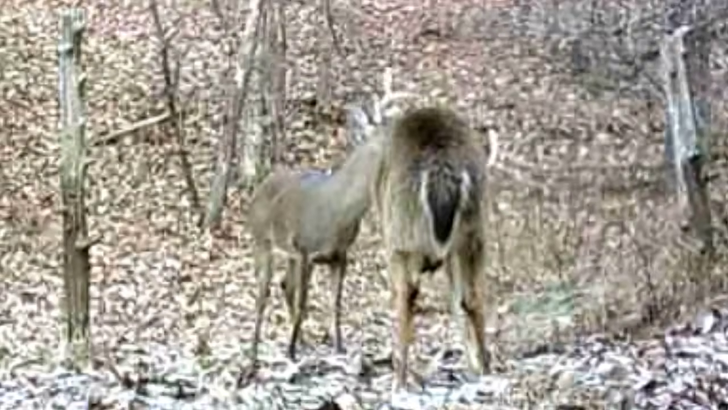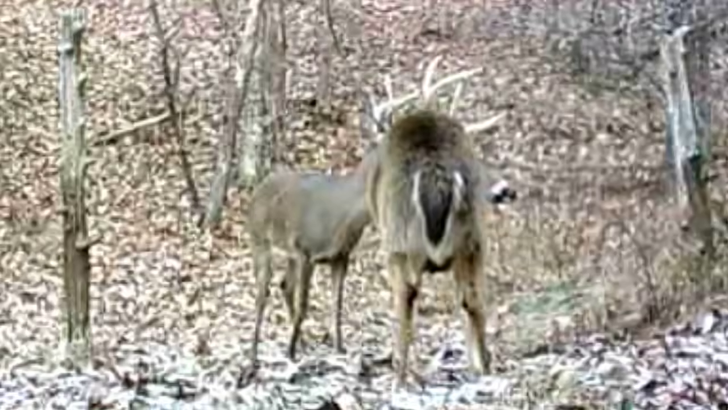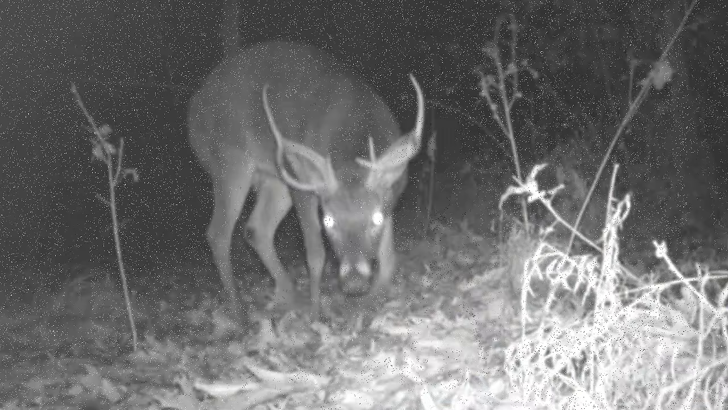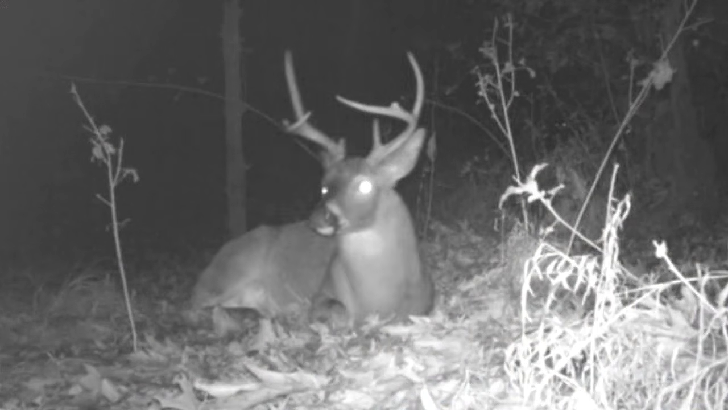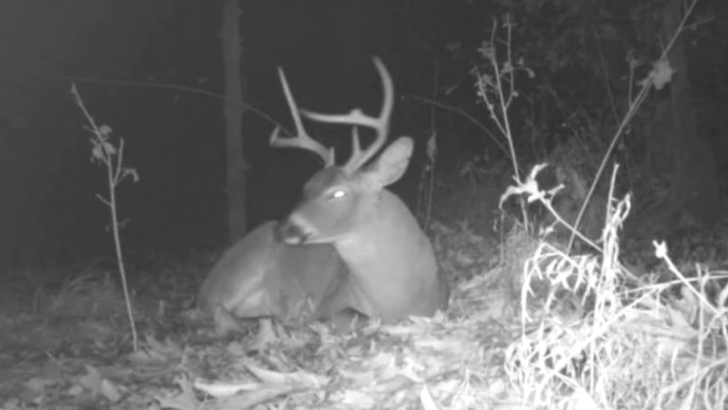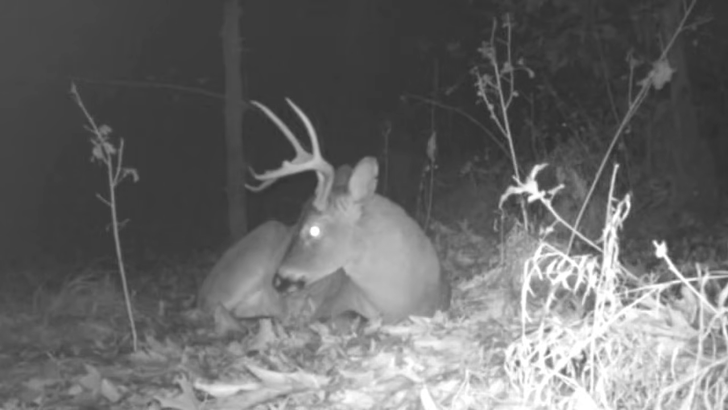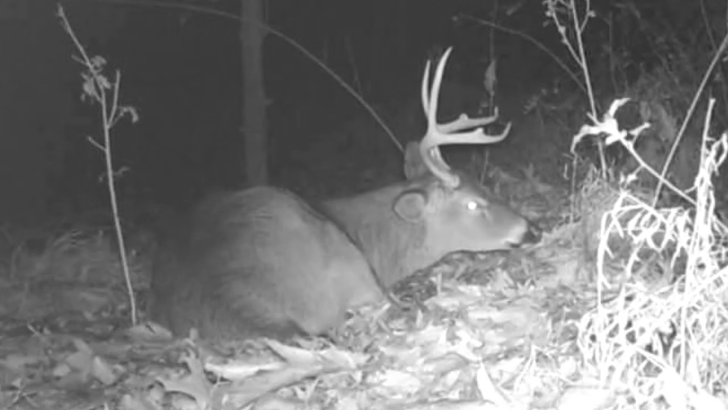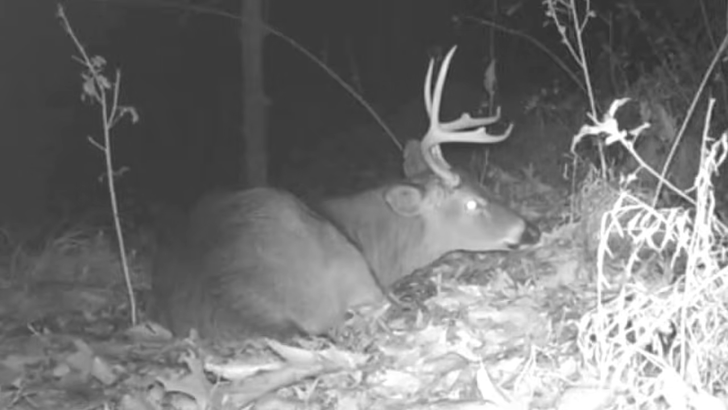Here's two big ones at the pond, but they ain't been going at it hard. But I catch a lot of this. Down at the pond, old big bucks just lay down in front of the cameras. And just have an easy time. Rare captures of this.